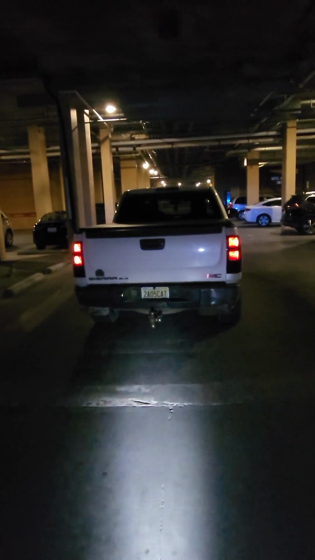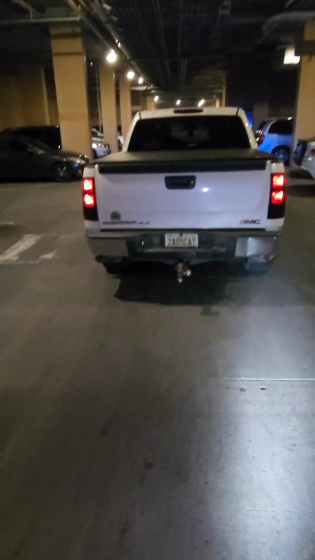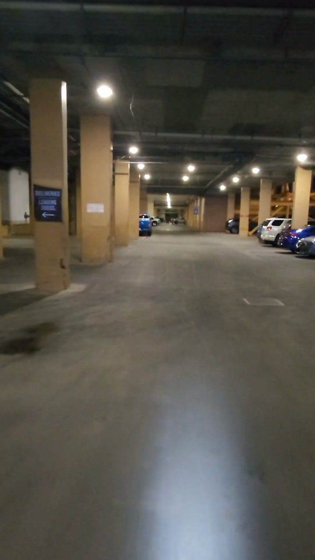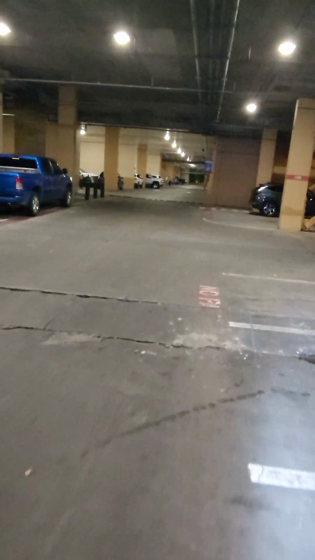Very slow Alabama driver here, forcing me to go almost no speed at all. Nugget parking garage.